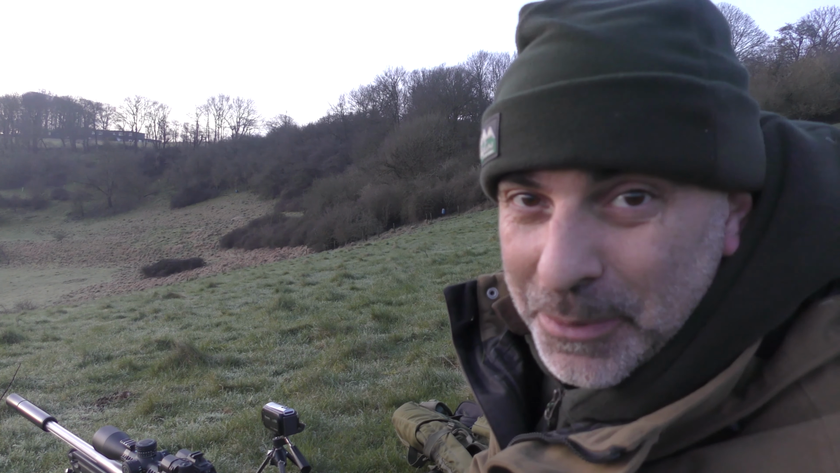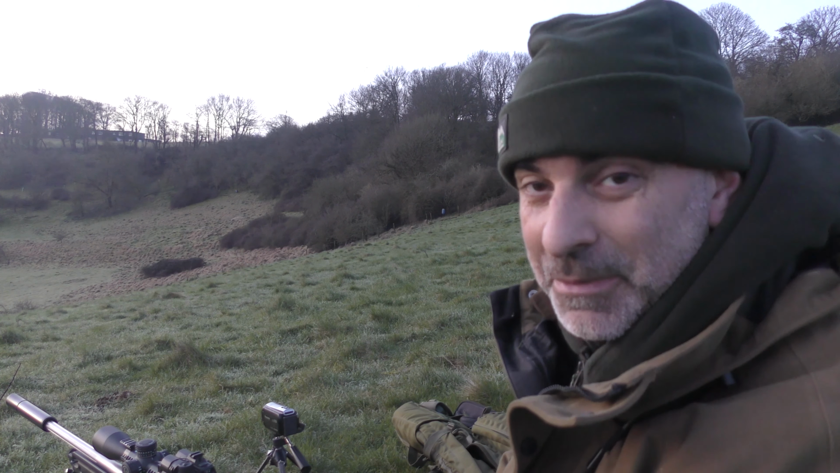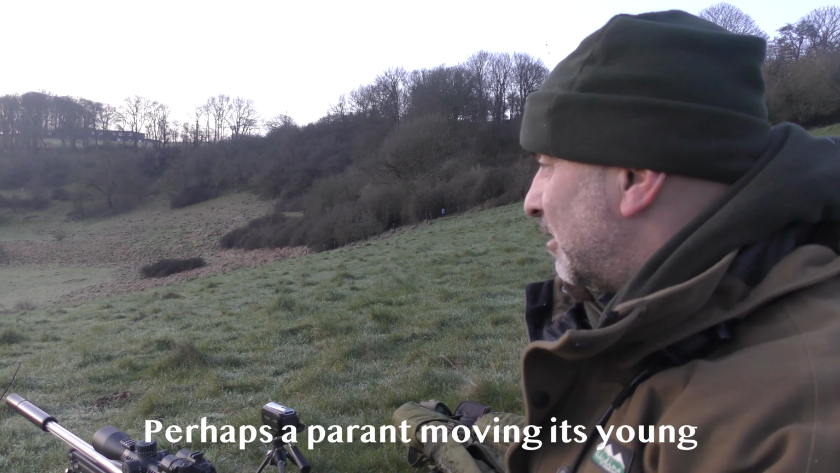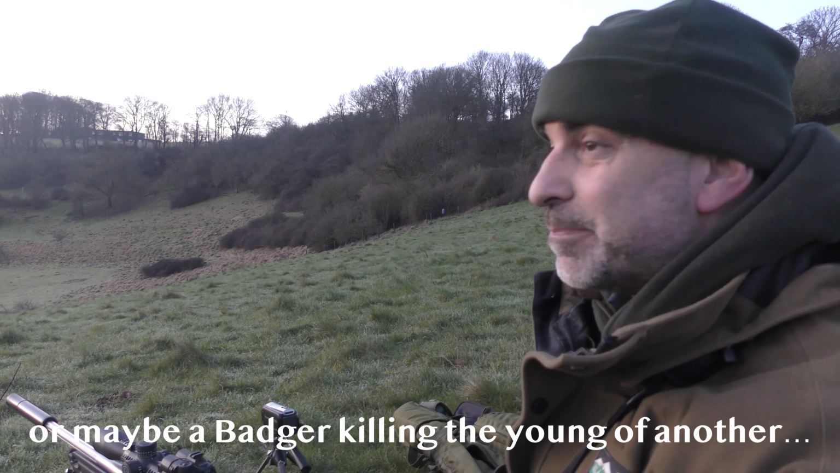That had me going for the rifle a bit quick. The moment I saw that in the thermal, I straight away thought that's got to be a fox going up there carrying something, and it was heading for the cover, so I had to be really quick. I got onto it and it turned out it was a badger carrying his breakfast home, and not what I thought at all. Probably should have taken a few more moments just to have a better look through the spires.